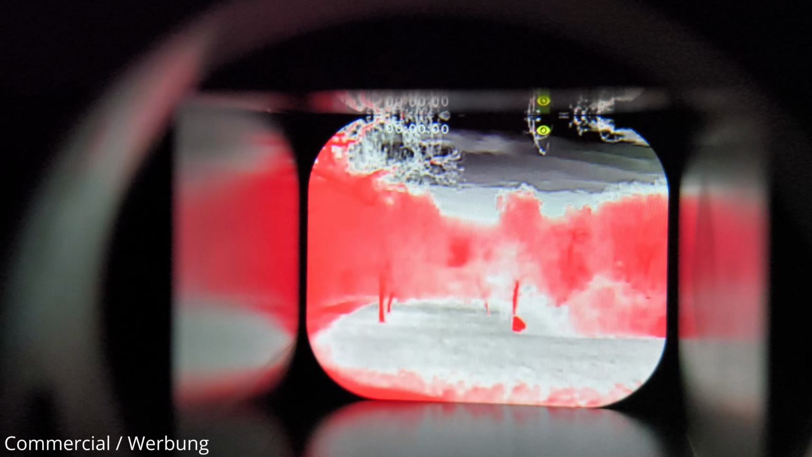Unfortunately, as soon as distances get larger and my heat radiation signature gets a little harder to recognize by the sensor, also the background changes color slightly. The bush I'm hiding behind is about 50 meters away now. And despite the color irritations in the background, I think my position is still pretty obvious to see. But I actually would have wished for a little bit more accuracy in the measurement of temperature differences here.